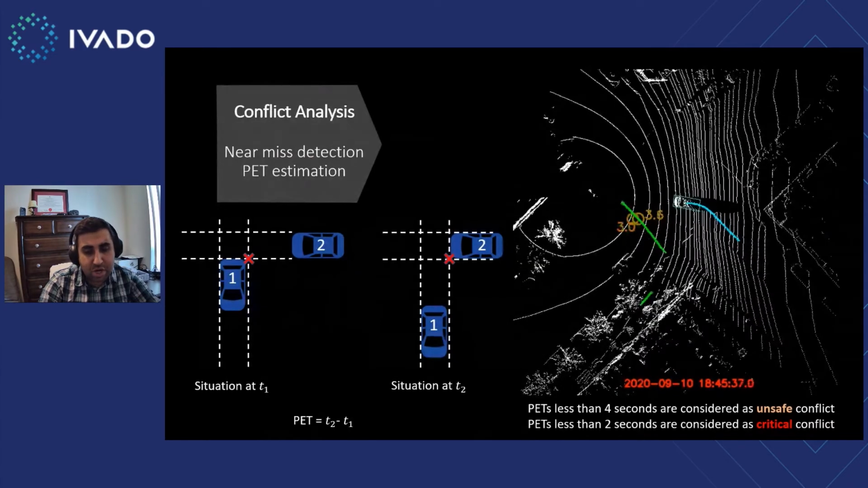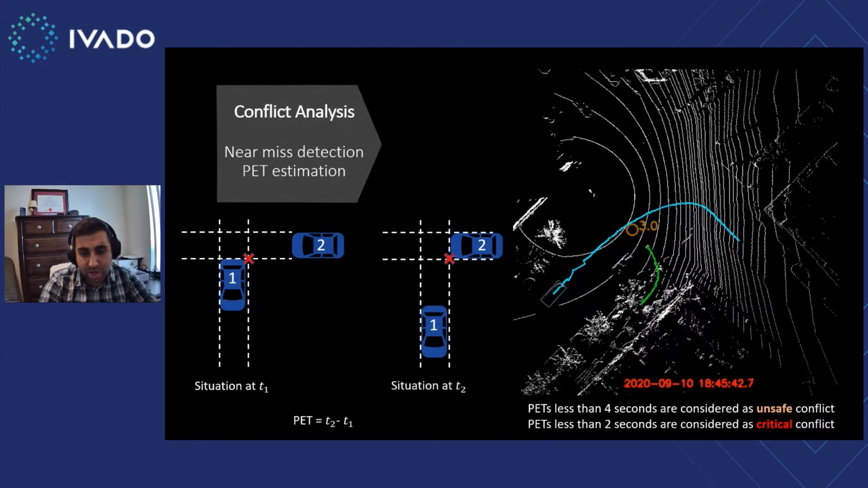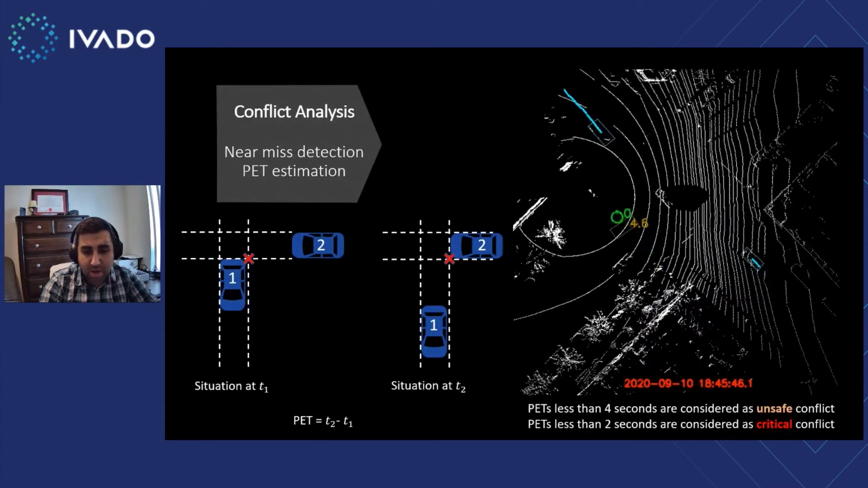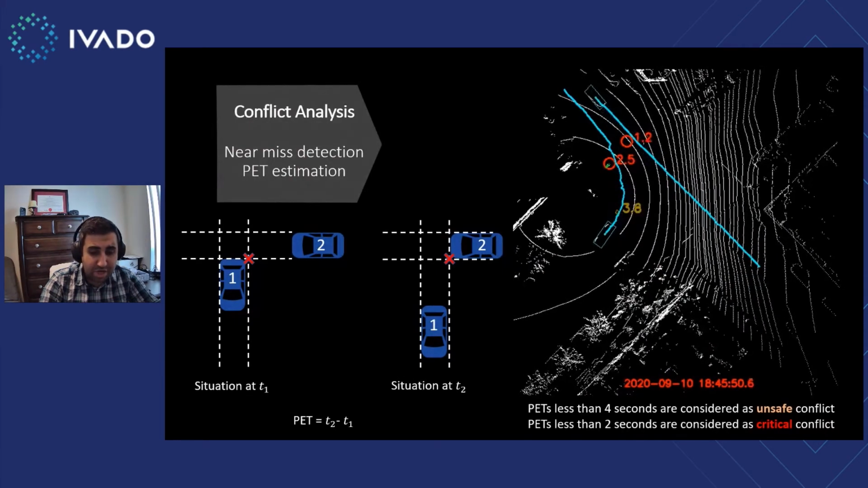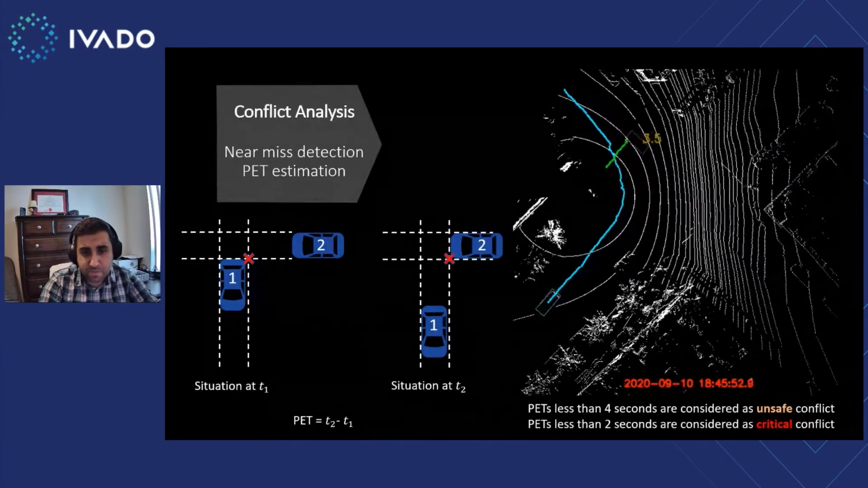Our algorithm analyzes the trajectory data of the road users in real time to measure different metrics, including post-encroachment time. PET is a factor that is used as a measure of conflict and is highly correlated to the risk of accident at the intersection. As you see in this demo, our algorithm identifies the conflict point between the pedestrian and the car. Then the difference between the time that the pedestrian leaves the conflict zone and the time that the car gets to that conflict zone is measured as PET. The lower the PET value, the more risk of accident at the intersection.